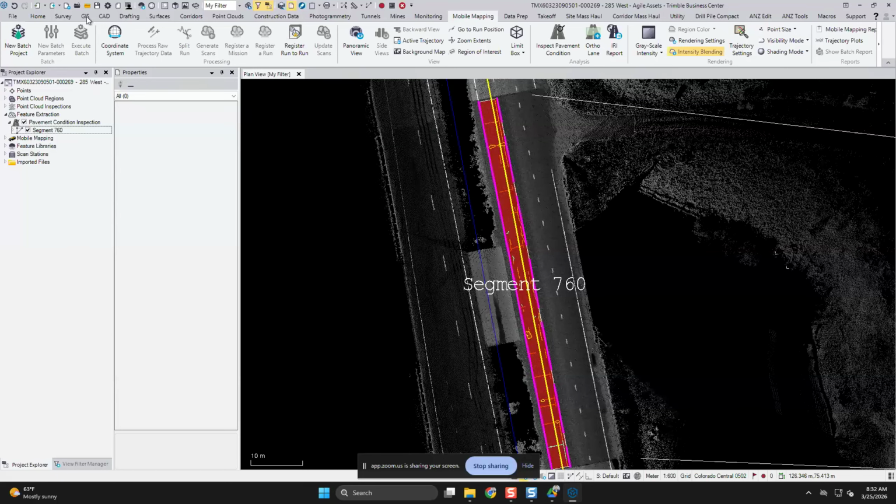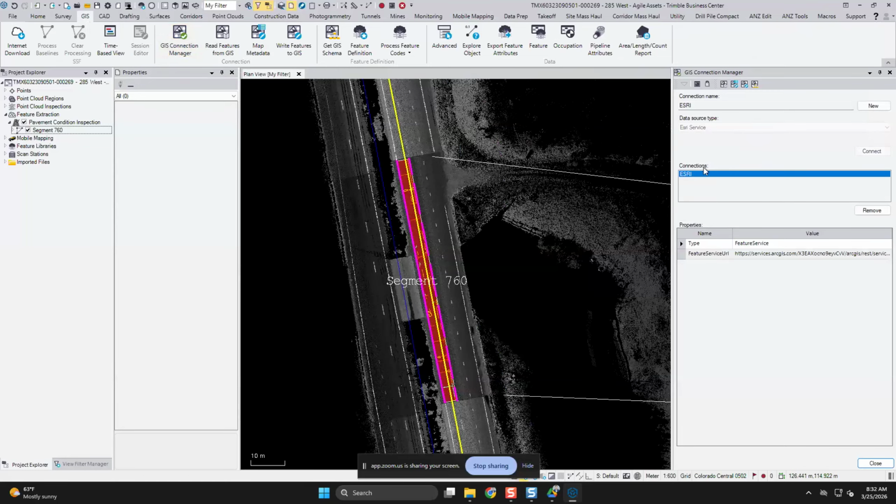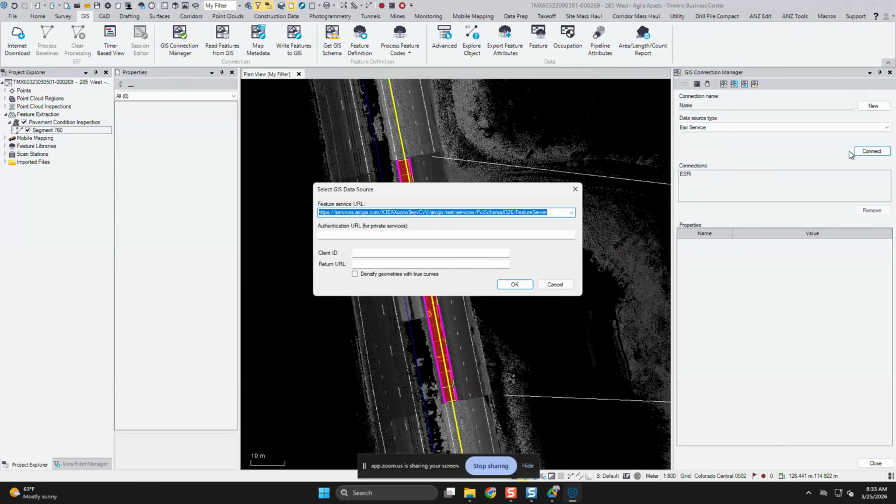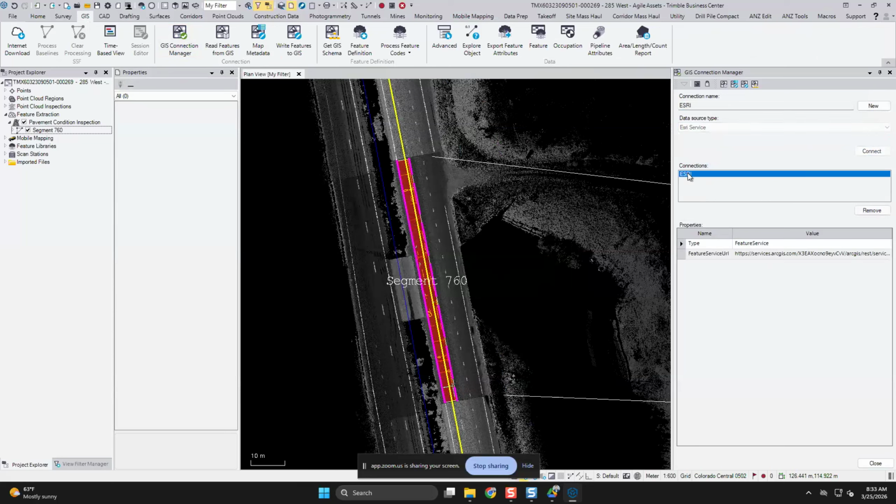So from here, we'll navigate to the GIS ribbon. We'll launch the GIS Connection Manager. You can see here we have a previously established connection. In your case, you might want to select New. You'll then want to name the connection and select the data source type. There are several options here, but you would want to select the ESRI service. Once you hit connect, you'll be prompted for the feature service URL, which you can then paste inside of there. For now, we'll use the established connection that we have used already.